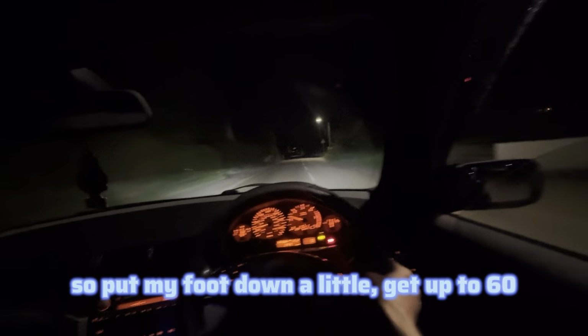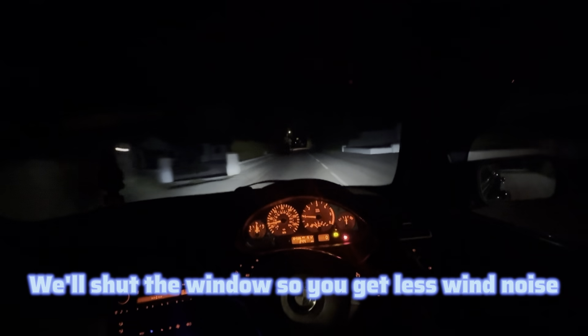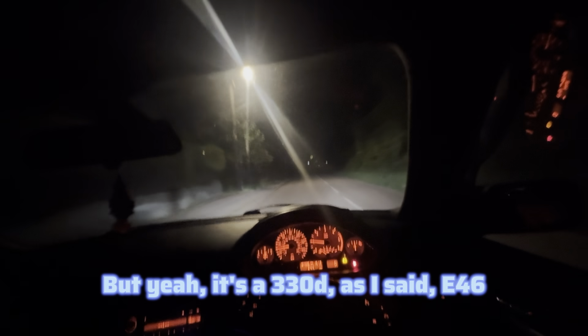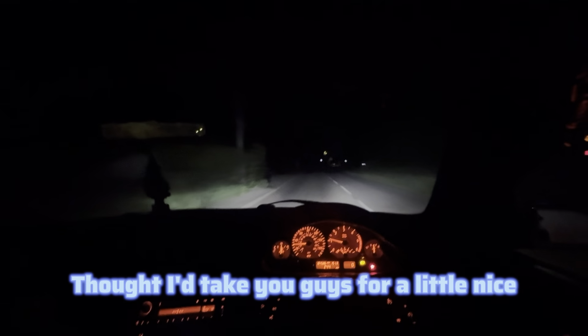Ah, so smooth. I guess it's 60 in a minute, so I'll put my foot down a little, go up to 60. But yeah, she's so smooth. We'll shut the window so you get less wind noise. But yeah, it's a 330D, as I said, E46. Thought I'd take you guys for a little nice night drive. So yeah, why not?